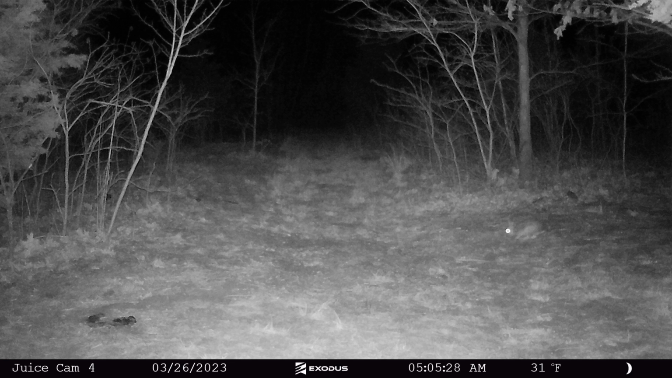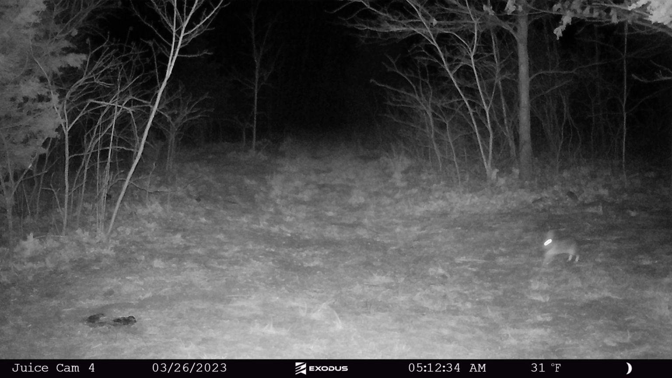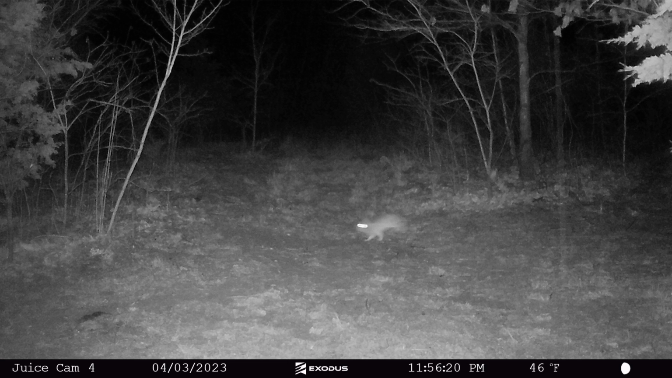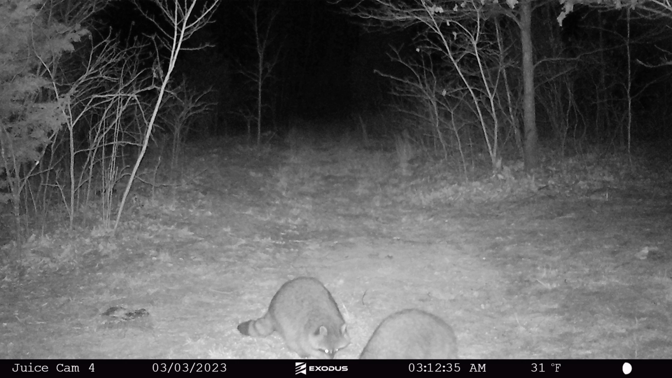If I looked at, say, a possum that was walking by slowly, or a raccoon, the pictures were good. Or a cat that was walking by slowly, the pictures were good. But you could tell when a rabbit or something was going by fast, it was pixelated, it was blurry, and that tells me that the trigger speed is just not that great.